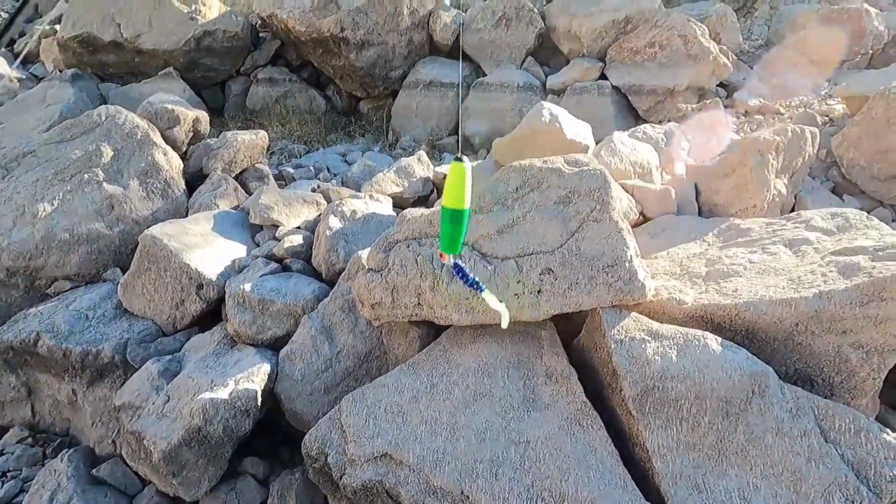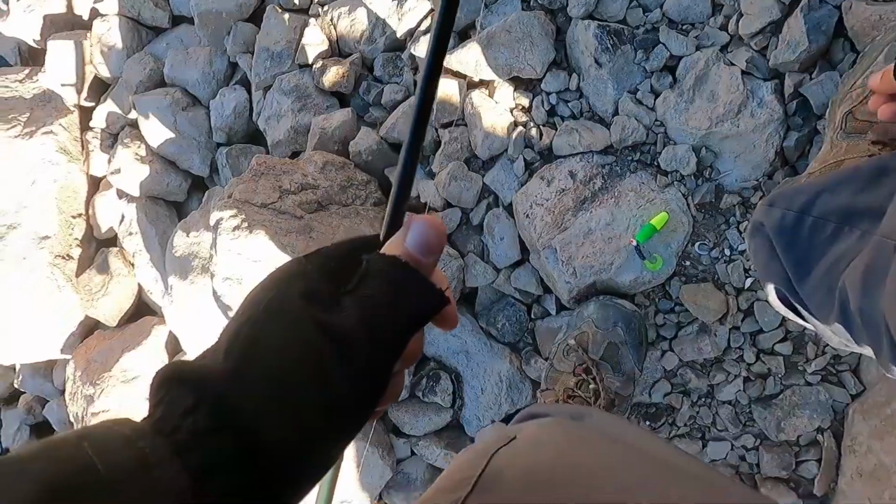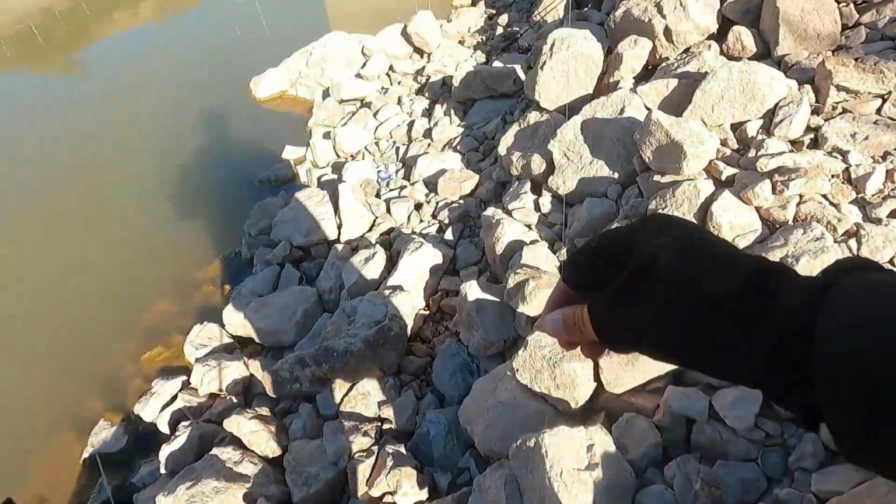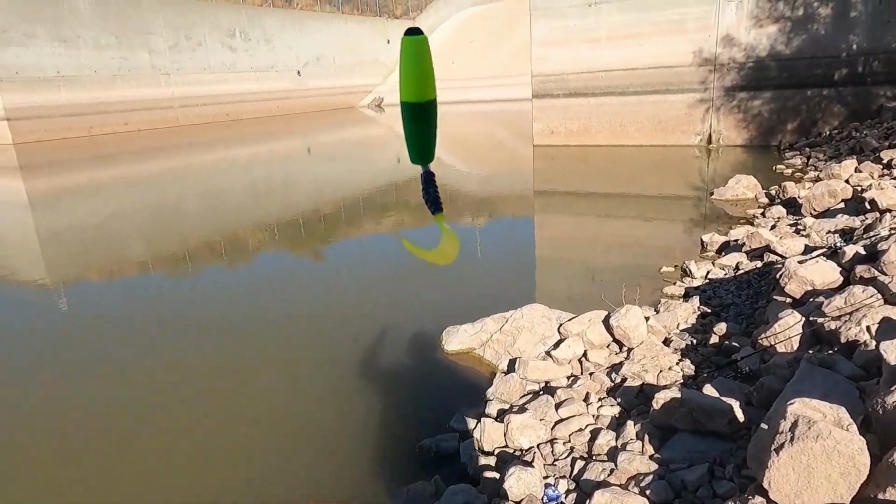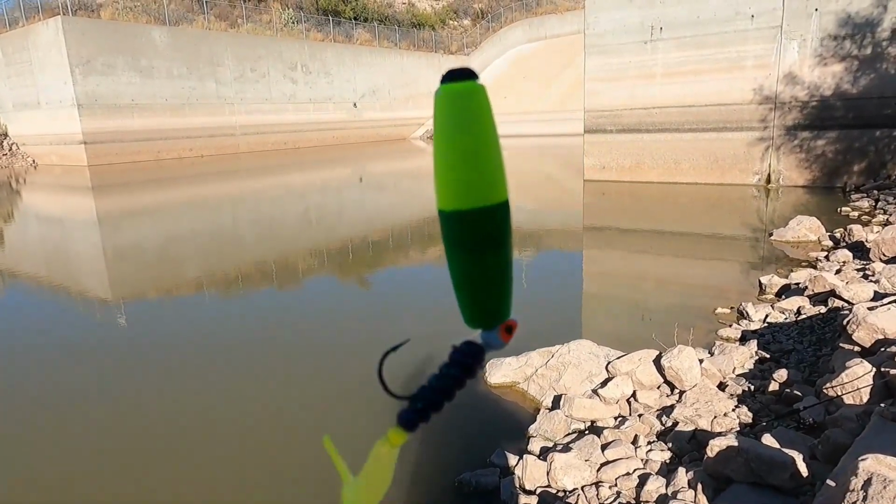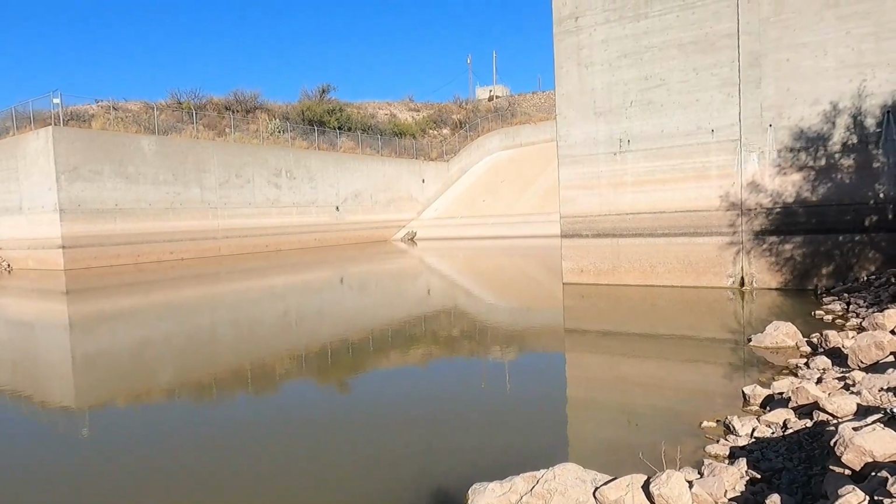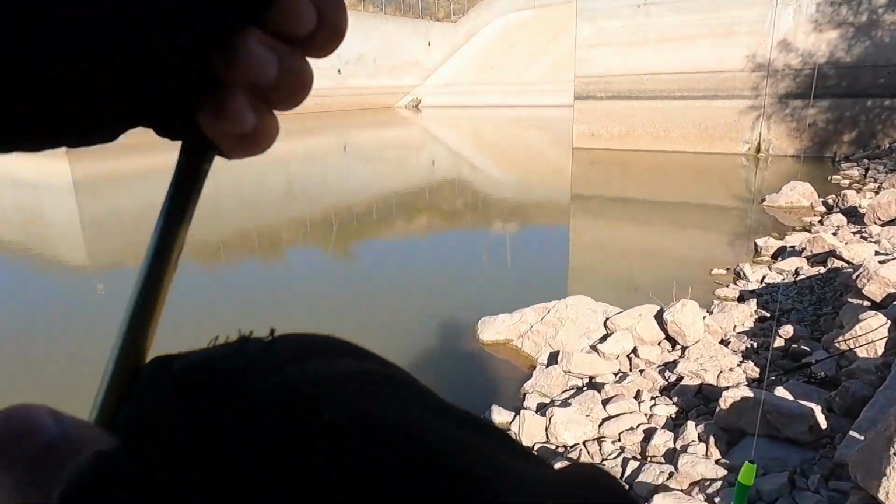That's it. That's probably about 2.5 feet right there from the bobber. Well, it's going to be from the bait all the way up to the bobber stopper, and that's where the bobber is going to sit at.